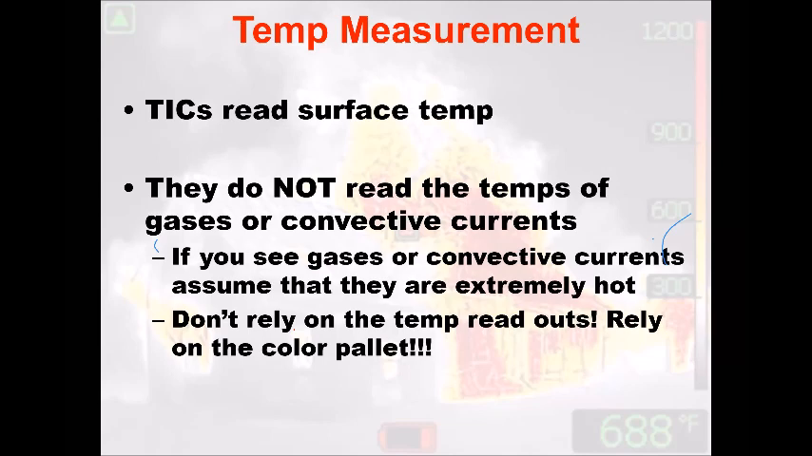So if it's the doorway, the hallway, things like that, that's the temperature you're reading. If you see fast moving gases, fast moving currents, you need to assume that you are either near a flow path or in a flow path, and there's fire following behind it, because it's going from those pressure changes, the highs to the lows, the things that we change as we're progressing through our fire attack, our searches, or forcing the front door, anything like that.